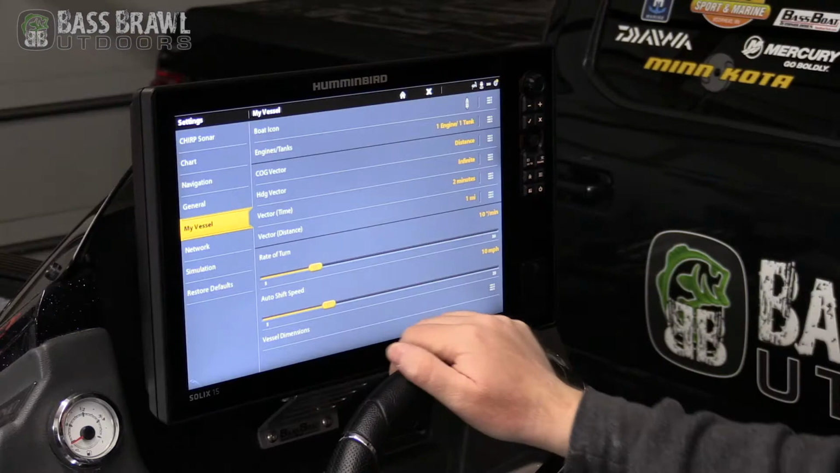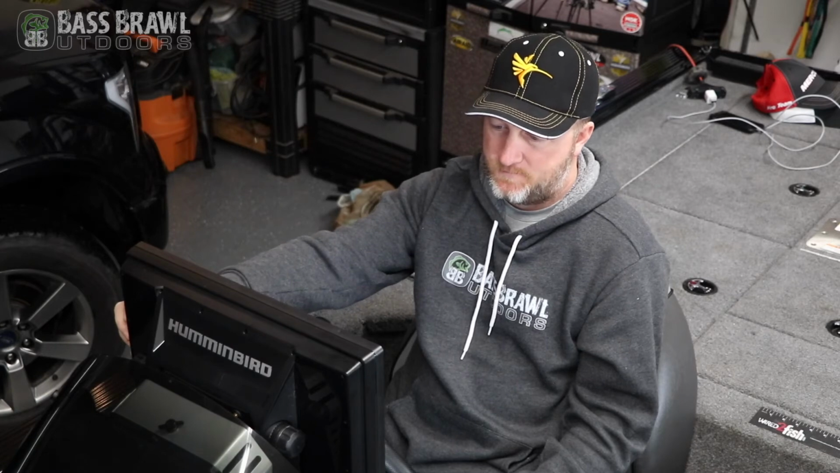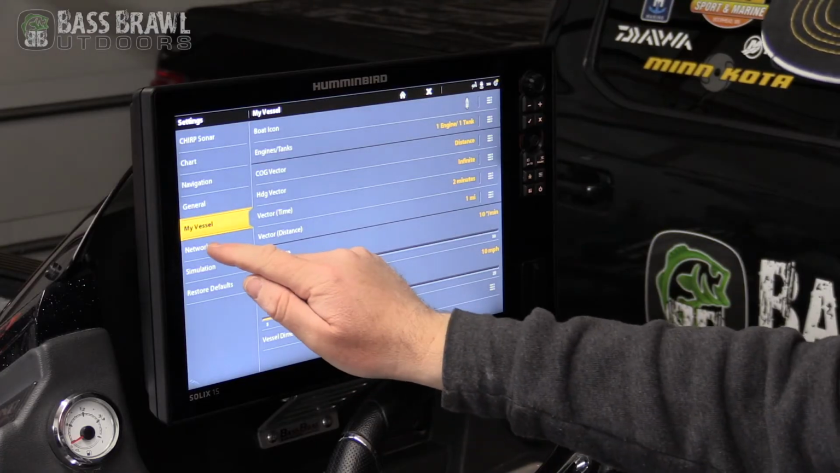The next one down is my vessel. There you can set up your boat icon, engine, gas tanks, a whole bunch of different settings that just pertain to your boat. The next one down is your network.